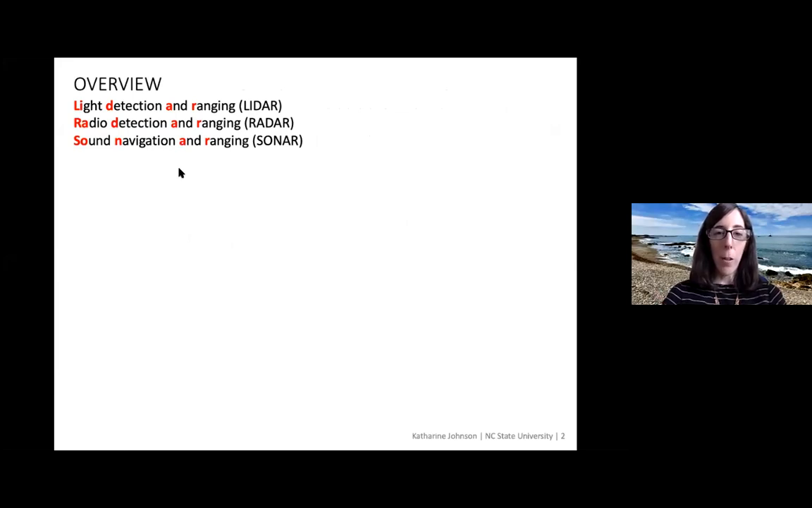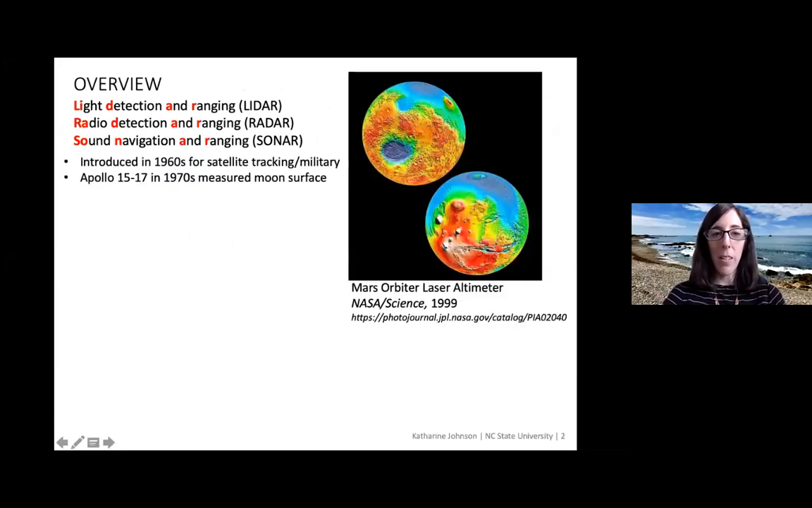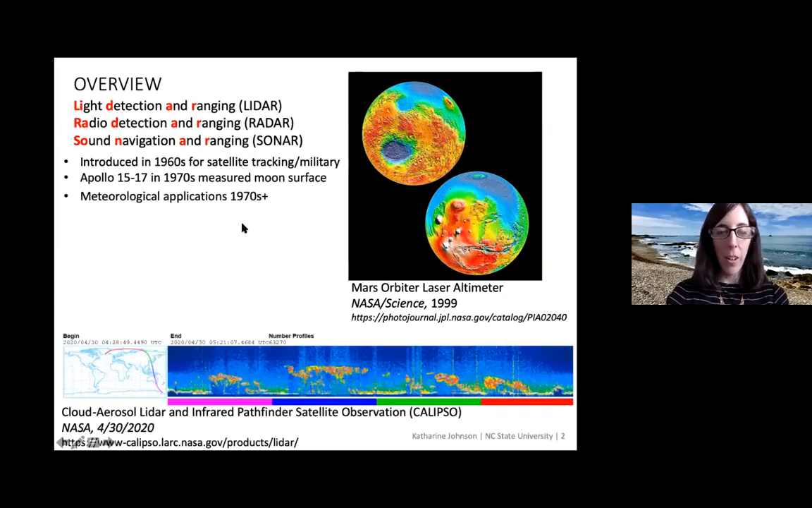LiDAR was developed in the 1960s for satellite tracking and military purposes. It was used in the 70s to measure the topography of the moon's surface by some of the Apollo missions. Geez, I'm having some trouble advancing my slides. All right, got it. And then it's been used in meteorological applications since the 70s.